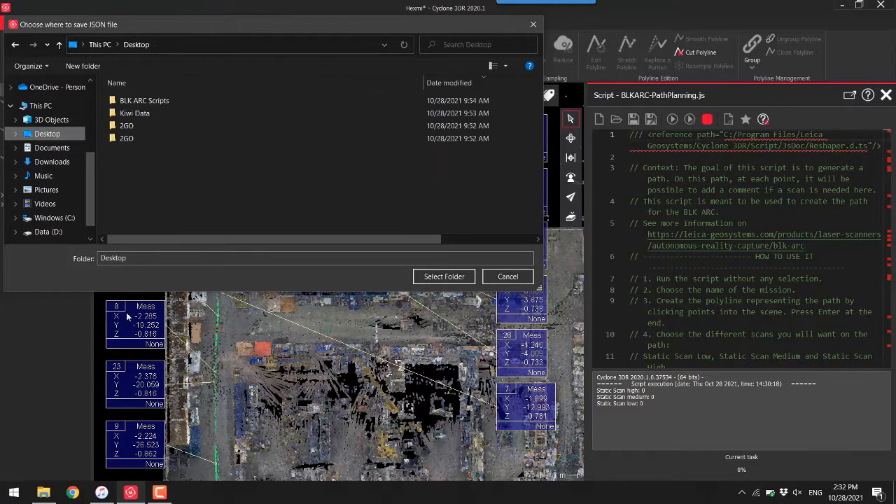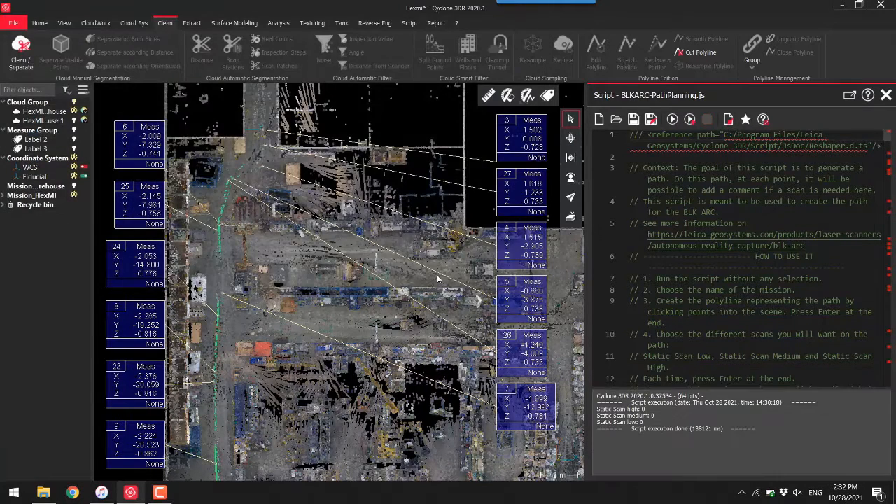And now I'm going to choose where I want it to create the file that the BLK ARC can use to follow through with this path. All right, so now that I've exported that path file, and because it's already on my computer here, I'm going to upload it directly to the BLK ARC from my computer.